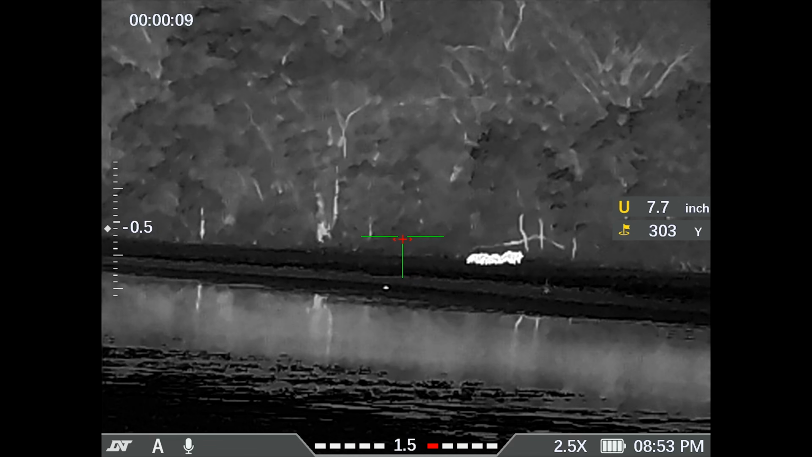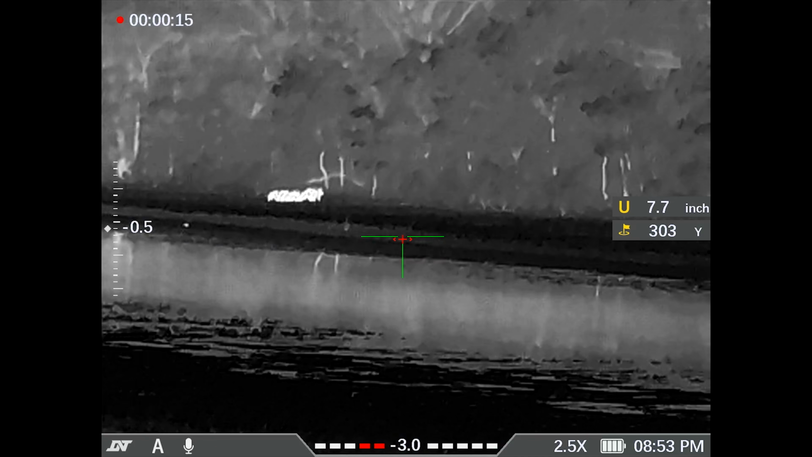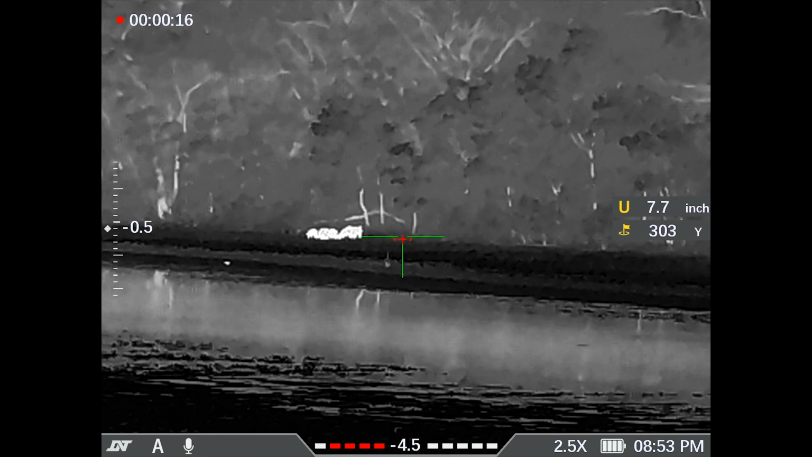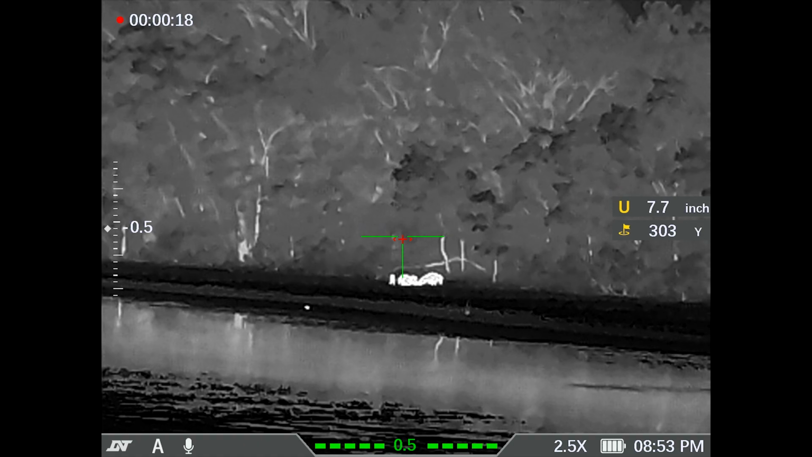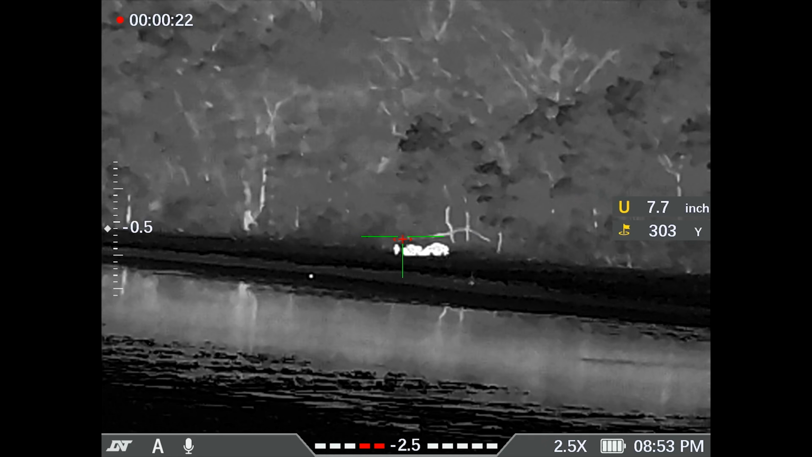So the game plan is we're gonna get a little bit closer still. We're gonna still go down here, okay? But the game plan is there's a sow in there that the youngins have been feeding off of this morning. I would like to shoot her first.